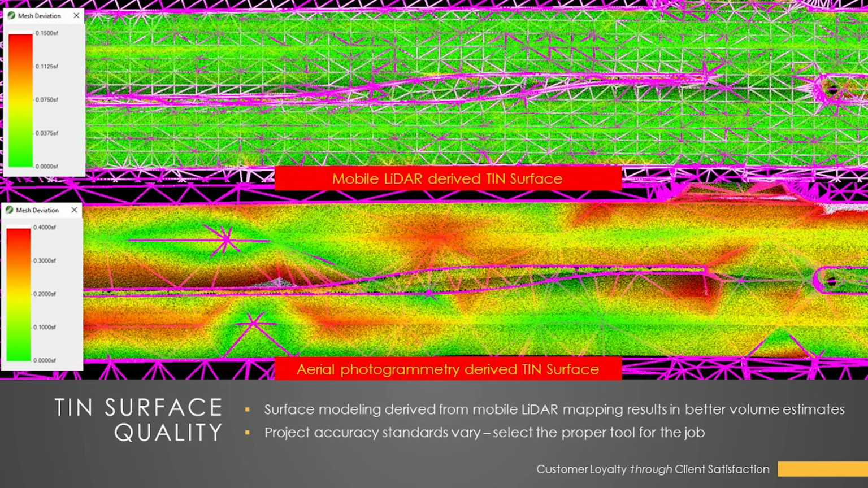Basically, this was a project where we mapped the hard surfaces with mobile LiDAR, and then we contracted with an aerial firm to do photogrammetry to map the areas outside of the mobile LiDAR limits, because obviously mobile LiDAR has limits in terms of how far out you can map from where the scan vehicle is.